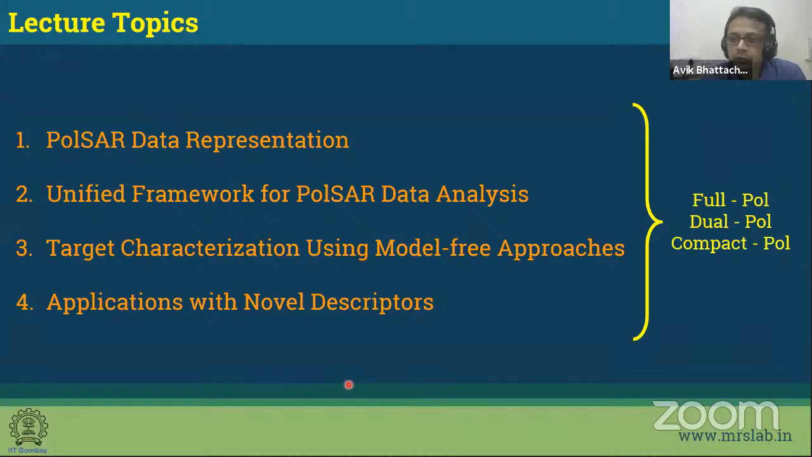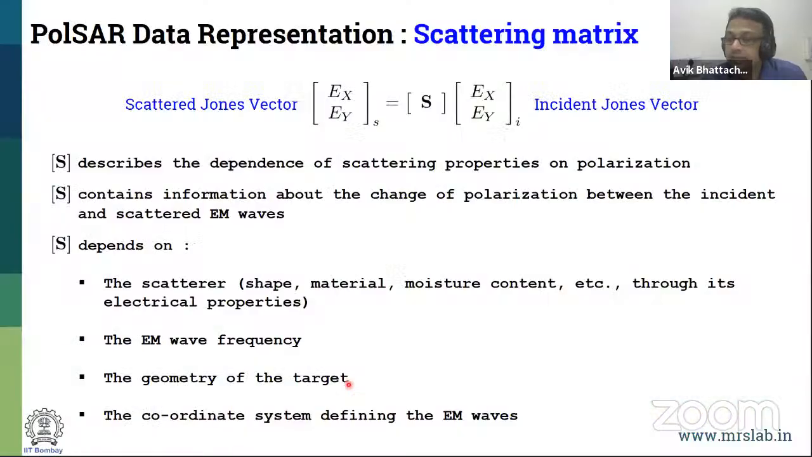But before going on, it is very important to understand the representation of polarimetric SAR data. Most of you might know about it, but just to make a continuation, you have a representation in the scattering matrix, which is relating the incident Jones vector with the scattered Jones vector. This is the starting point of the information which you have from a full polarimetric SAR data.